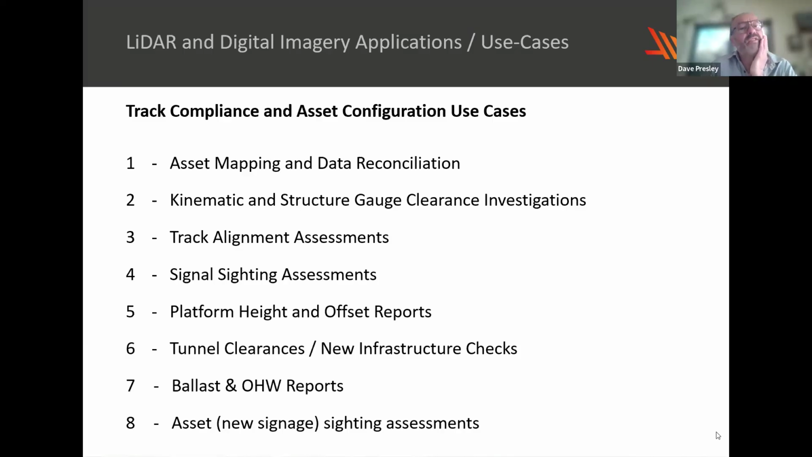I'll be talking about a few of these applications of MLS over the next 20, 25 minutes. The first one is asset mapping and data reconciliation.